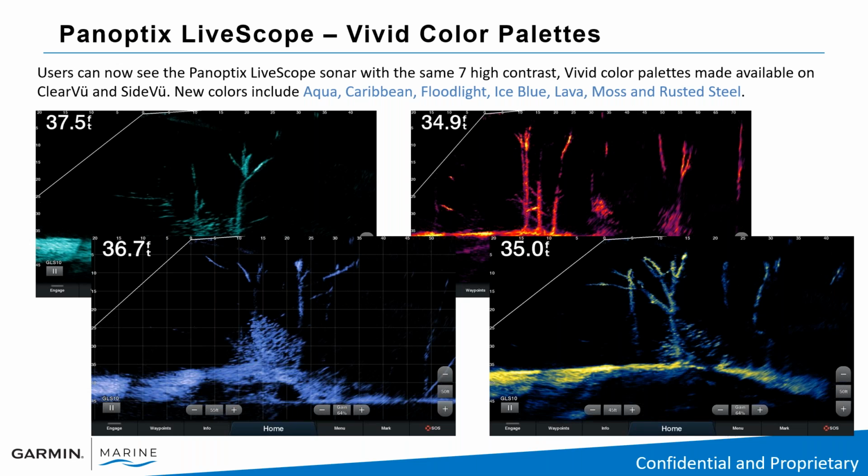So the first feature we're adding is the new vivid color palettes. Users can now see the Panoptix LiveScope sonar with the same 7 high contrast vivid color palettes made available on clear view and side view. The new vivid color palettes came out in the new Striker Vivid series. We have now added them into the Echo Map units and the Echo Map Ultras and the GPS Map series units through a software update.